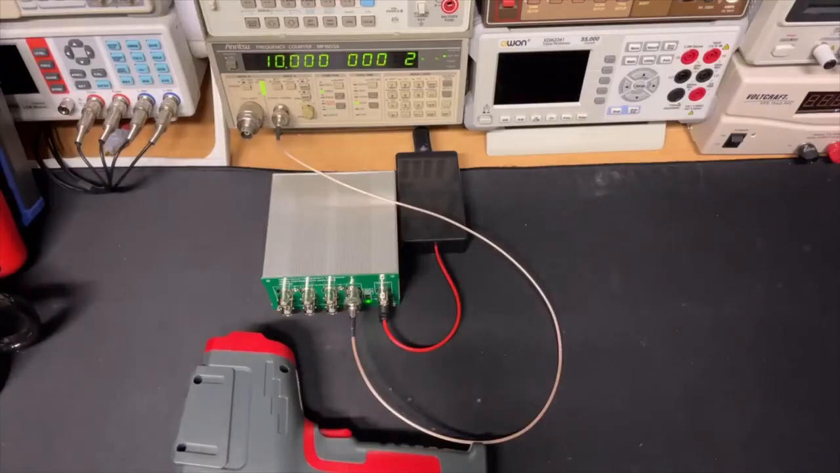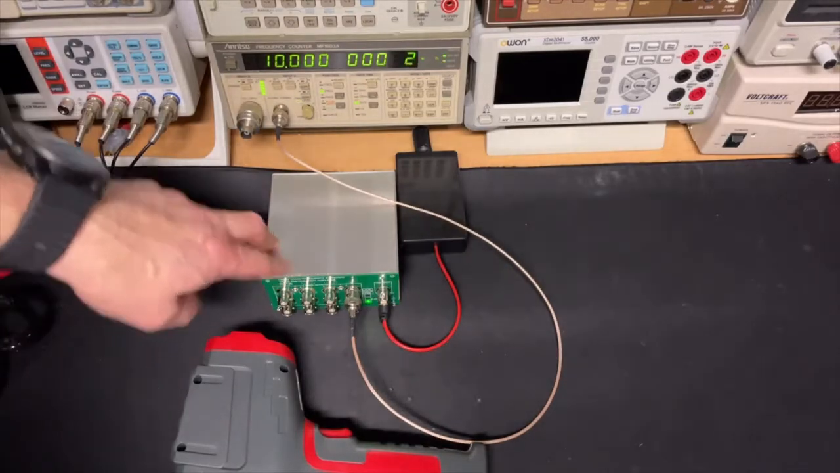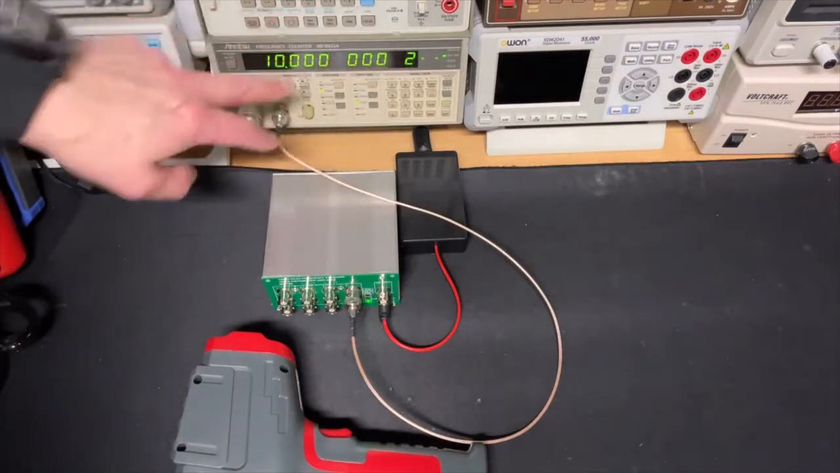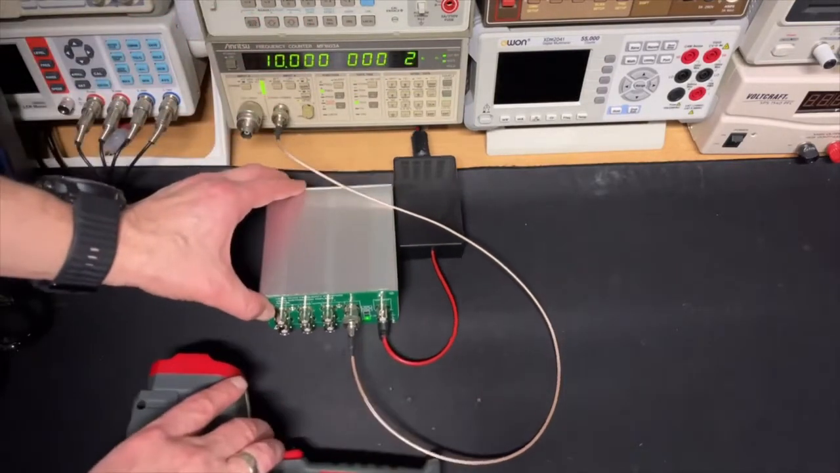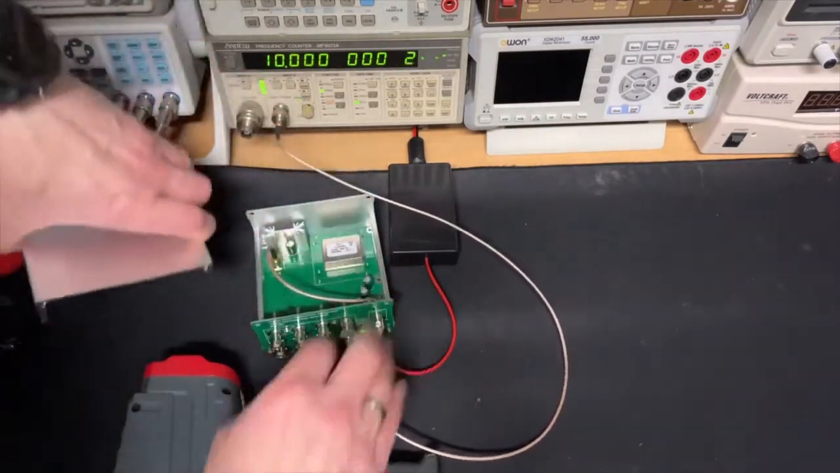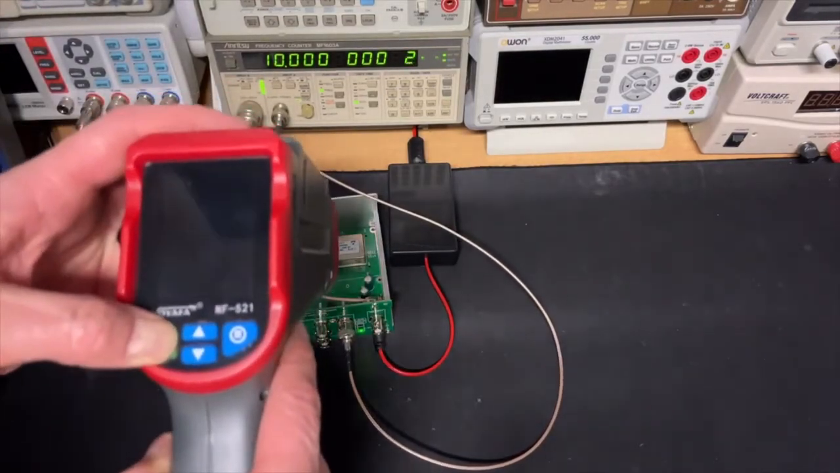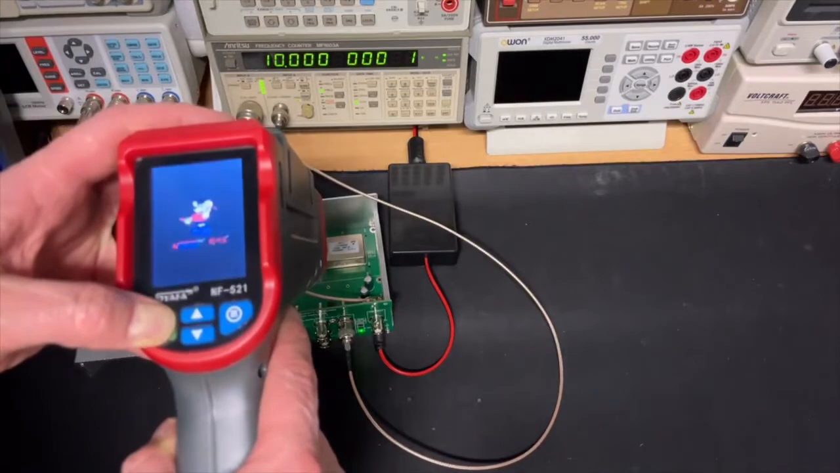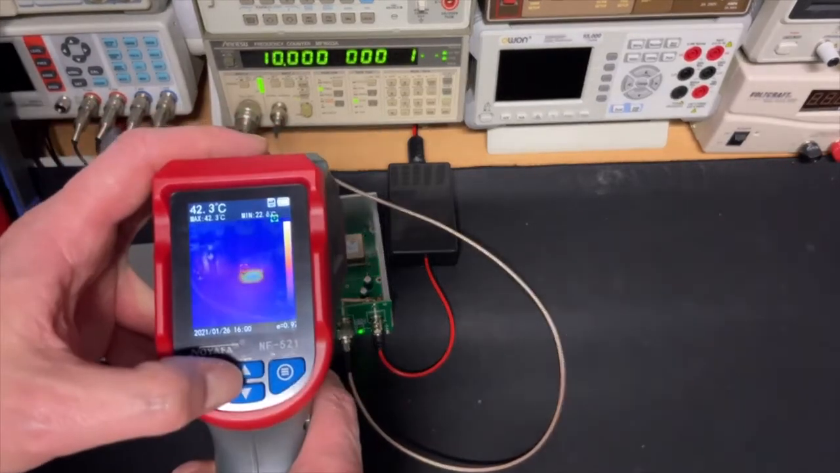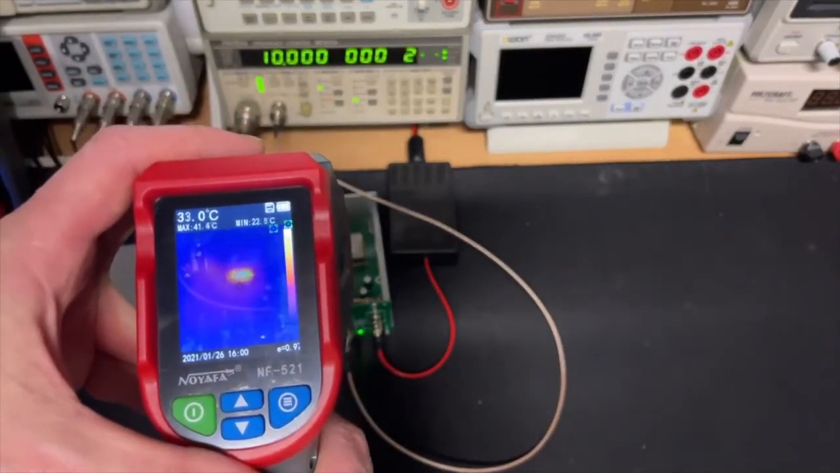I have here this distribution amplifier with a built-in OCXO. It has been running now for a few minutes, and as you can see it is almost there. So we should see the temperature difference between the whole PCB and this oscillator, which is right there because it has a little oven. So let's see if we can actually see that. Yes, clearly. Here with the combined picture. Let me make a shot of that.